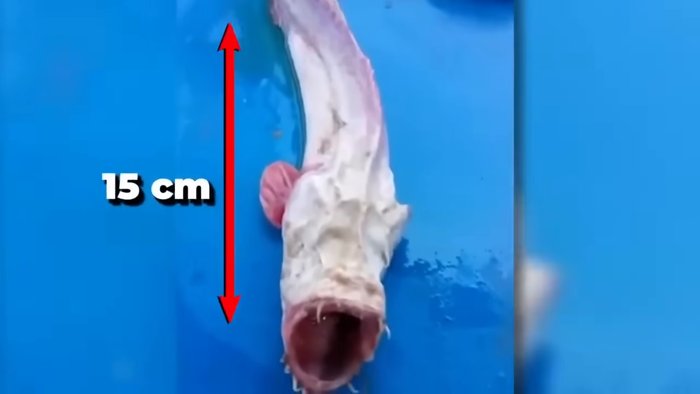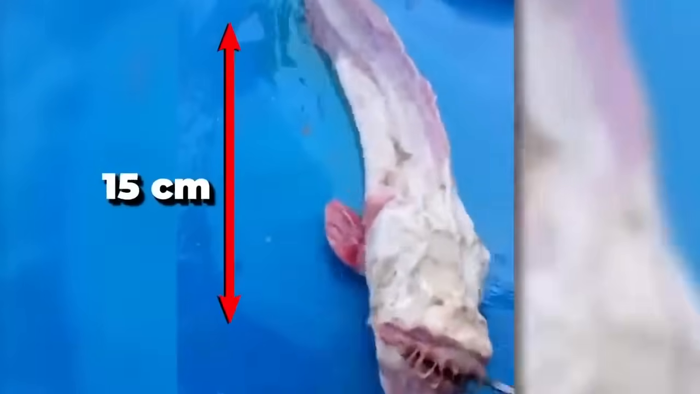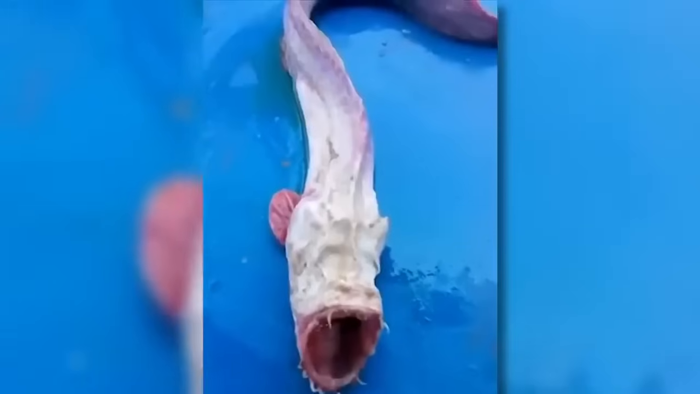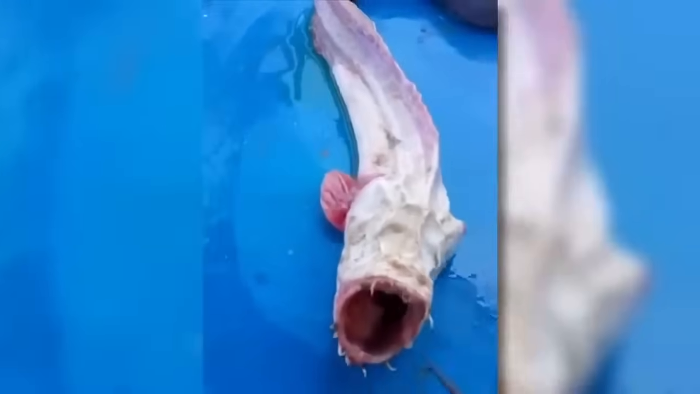This 15-centimeter long worm-like fish was said to be related to worm gobbies. Because worm gobbies tend to live their entire lives under the mud, humans rarely come across them. So there's a chance that it might be a new species.